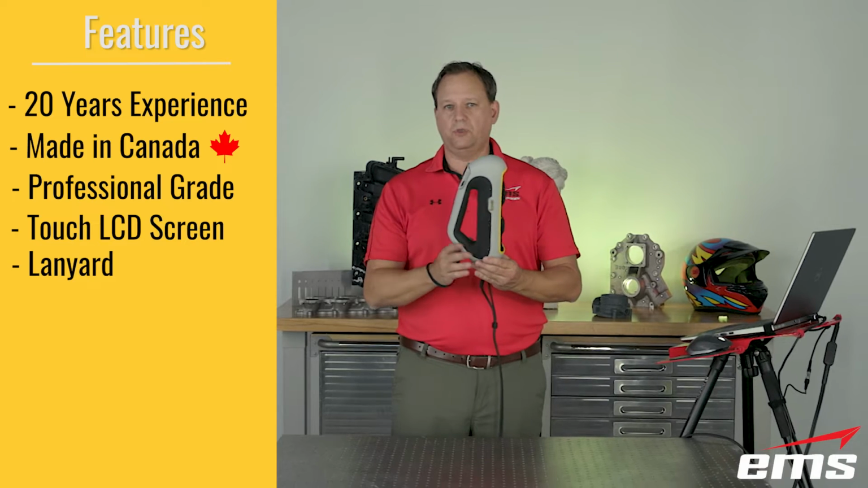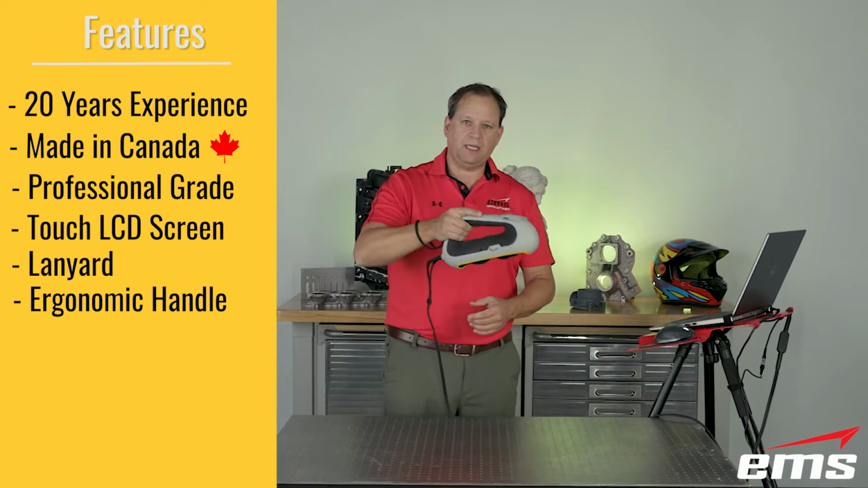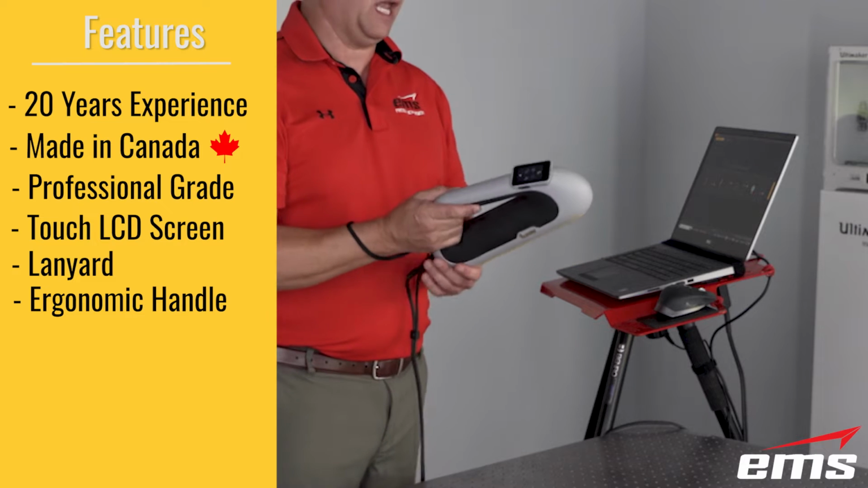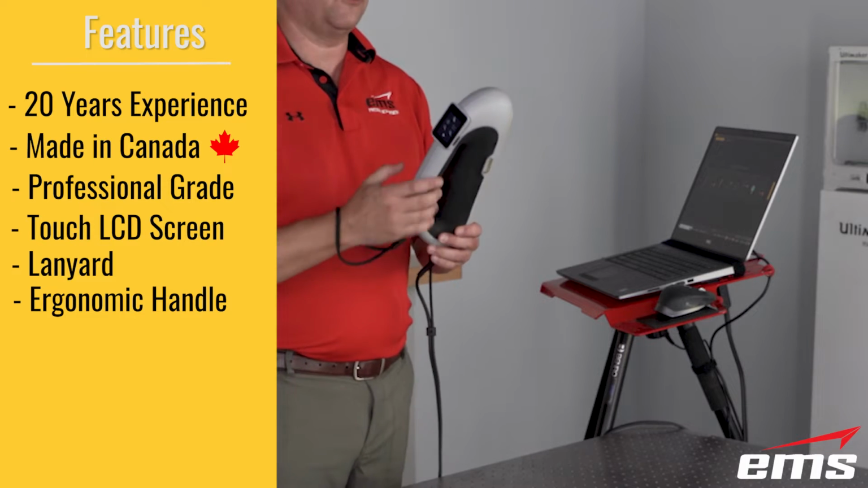And you have this new ergonomic handle, which I really like because it lets you hold it in a horizontal position, but then a vertical position, and also in a horizontal position. I've been using this for a while, and I really like it, especially leaning over and trying to scan different things. So it's very ergonomic.